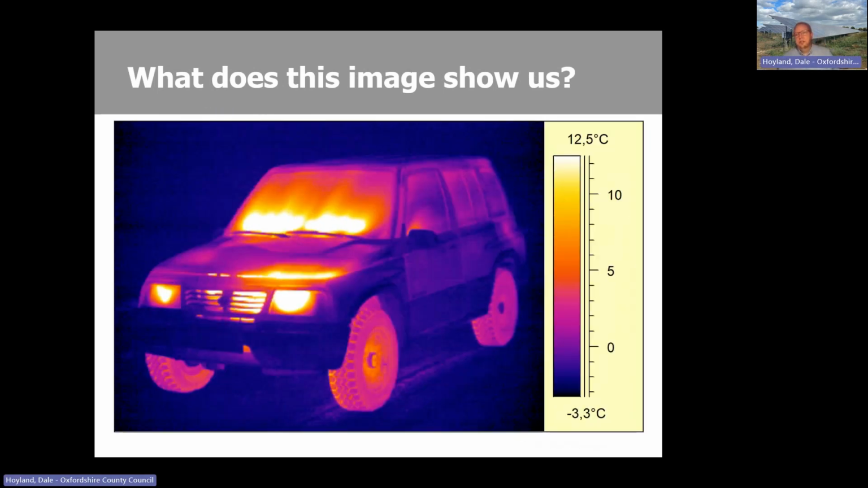So let's have a look at this image. What immediately can we deduce from this, looking at the image and the scale as well? And this is actually an image that was taken by Thames Valley Police, having followed this vehicle or chased this vehicle. But yeah, any deductions from that, just to prove that immediately you are already on the path to being expert and can deduce some good stuff from here, either in the chat or if somebody wants to unmute and say.